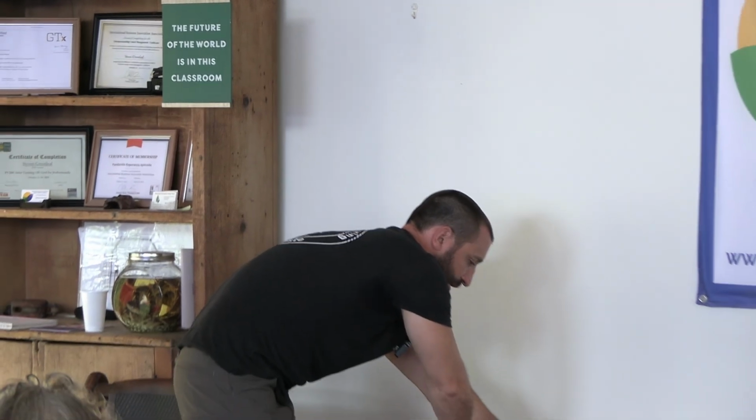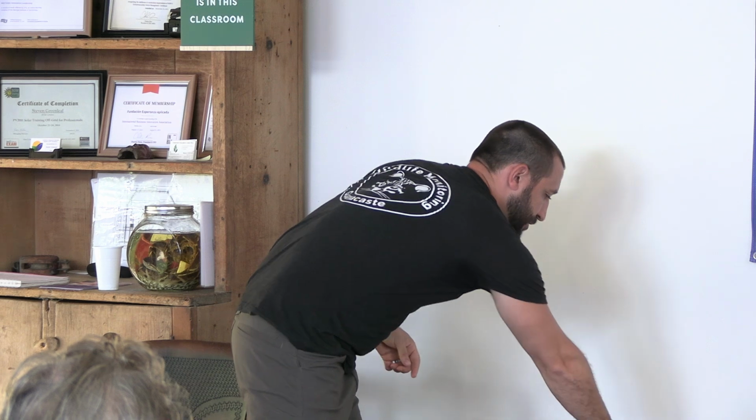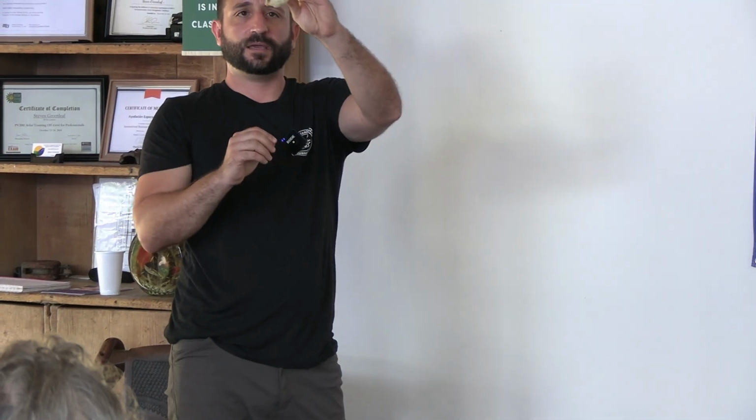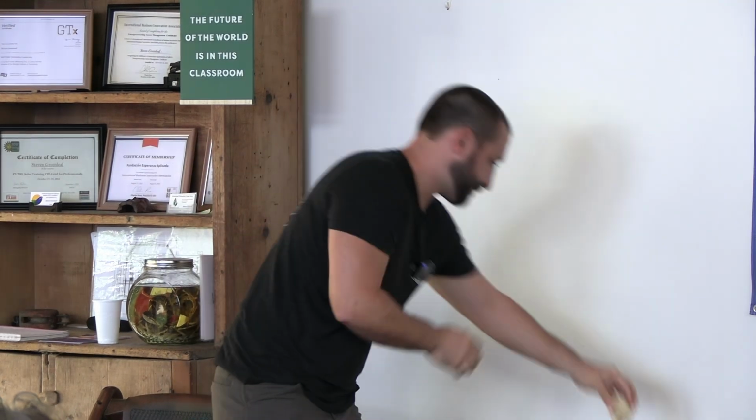To clean skulls, I use hydrogen peroxide. This was a possum that actually got videos of an ocelot eating, so all this damage is from ocelot teeth. This is a juvenile white-faced monkey. It still has molars that haven't come through yet, so you can take a look at that. That's interesting.